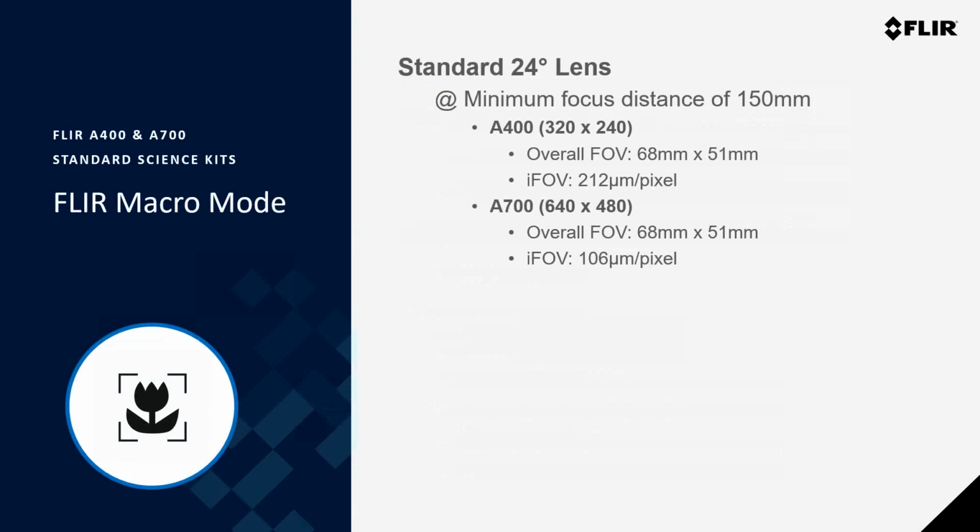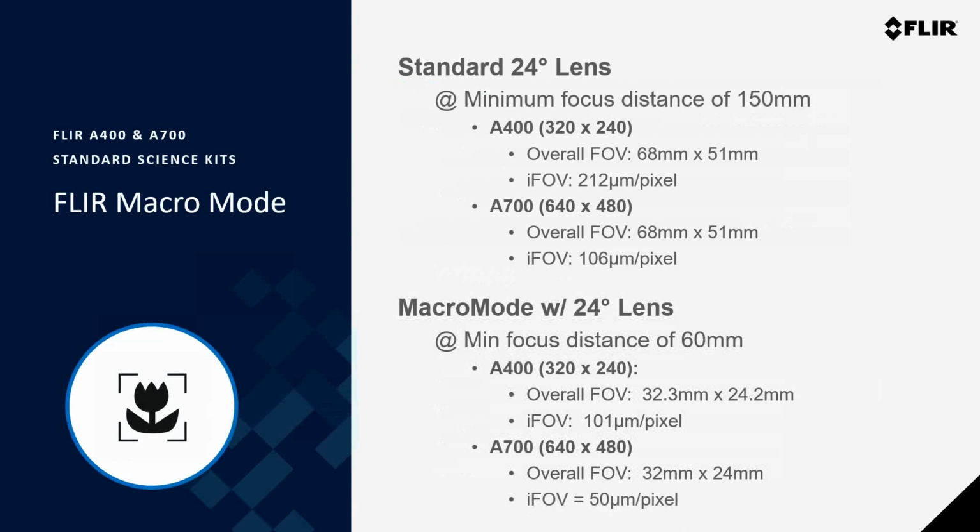If you're not familiar with it, I mentioned the macro mode. Macro mode automatically increases the distance between the camera's detector and the back of the lens. What that does is effectively reduce the minimum focus distance for a standard lens. Previously, this FLIR technology has really only been available for our handheld T-series cameras, but now it's available in these fixed mount A-series cameras as well. And having macro mode as an included option really is a great feature when combined with the standard 24-degree lens that's included in the standard science kits.